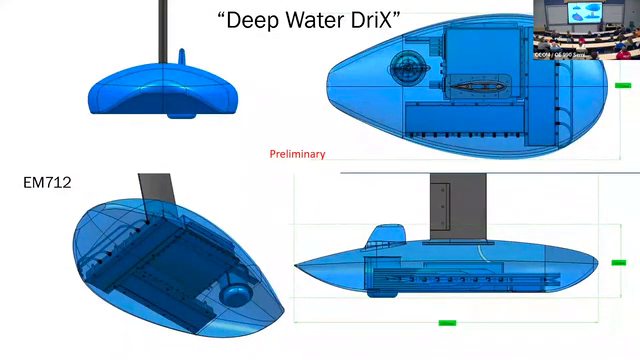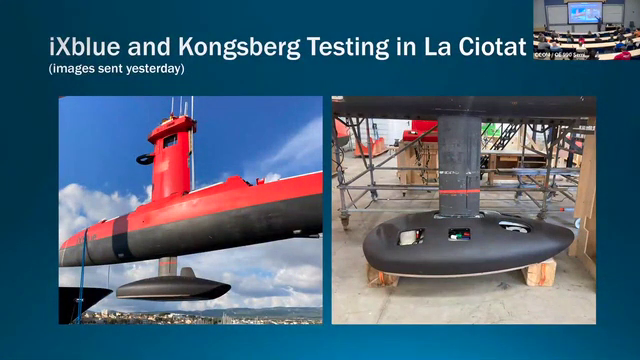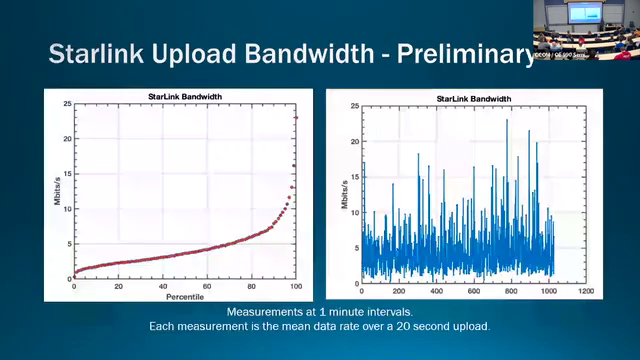So that DRIX is getting an upgrade in January. It's going to become the deep water DRIX. For the very first time, Kongsberg has repackaged the EM712 into a gondola that can fit on the bottom of the DRIX. It's pretty exciting. So it'll give us much greater depth capability for the Pacific. These are some pictures that just came yesterday, actually, of that gondola installed on a DRIX in La Ciotat, France, getting tested before it gets shipped out to Hawaii in another few weeks.